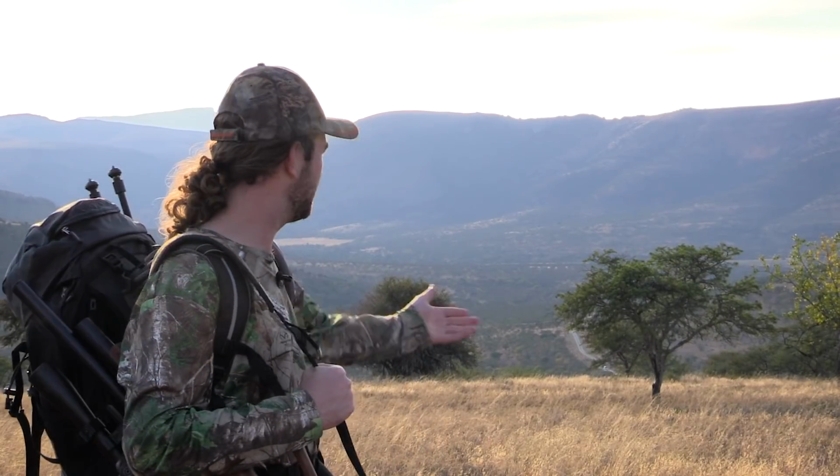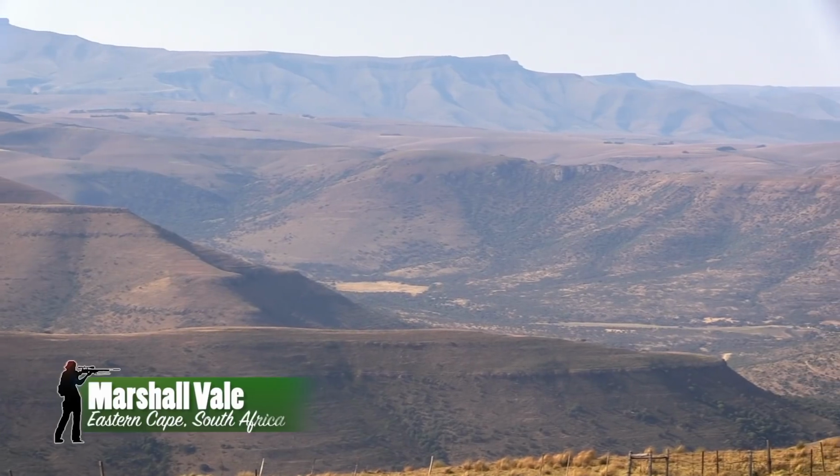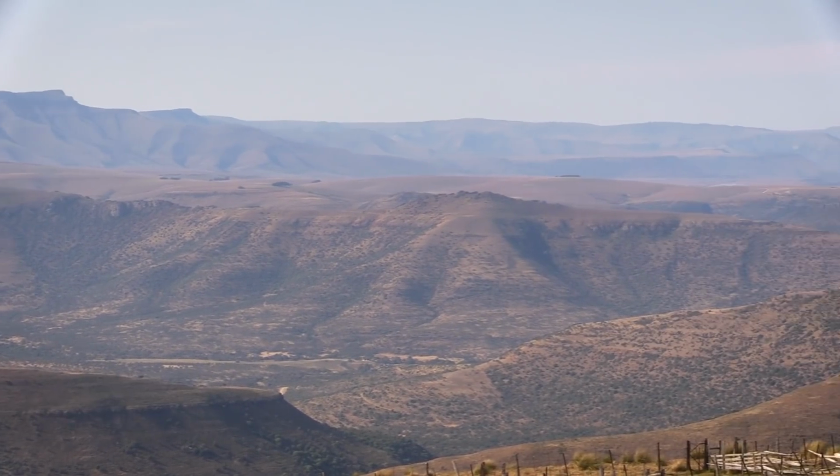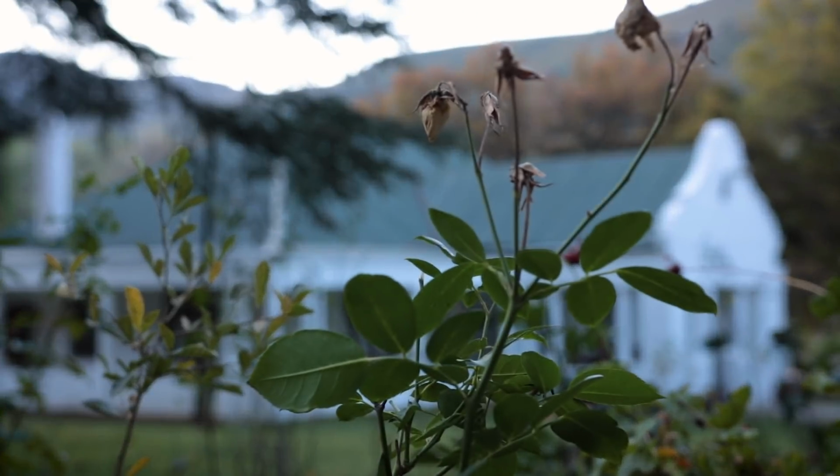Welcome to paradise, my friends. This is the Eastern Cape of South Africa. I'm very proud to call it my home province, and we are out here on a beautiful property today called Marshall Vale. It's a hunting outfit run by a man named Willem de Beer, and we're going to be doing a whole lot of small game hunting over the next few days.